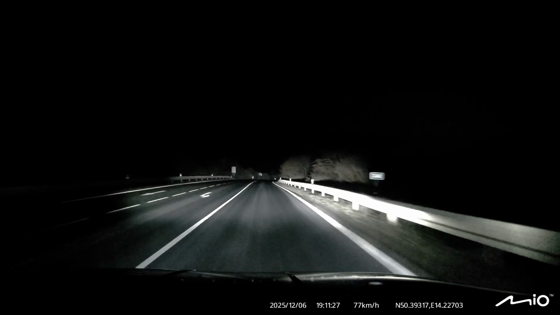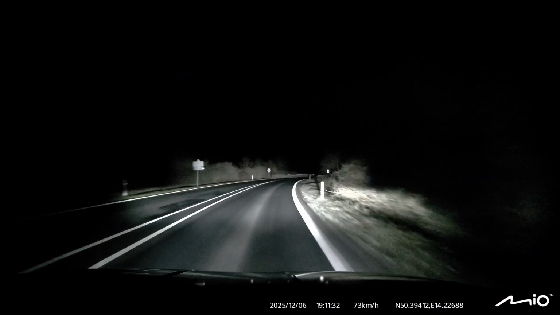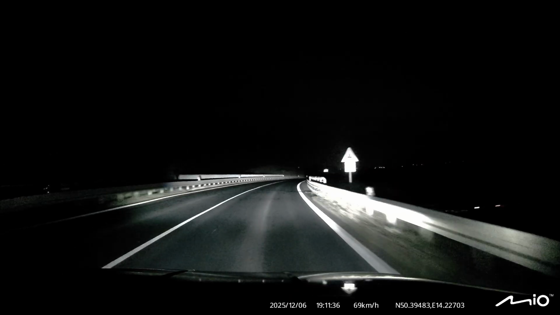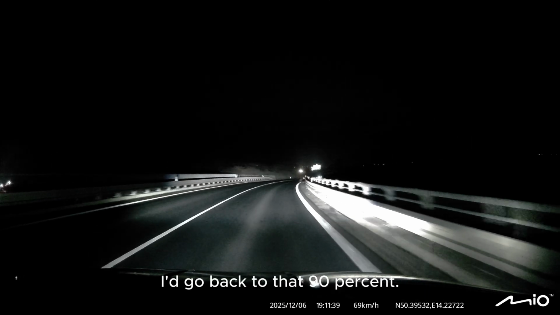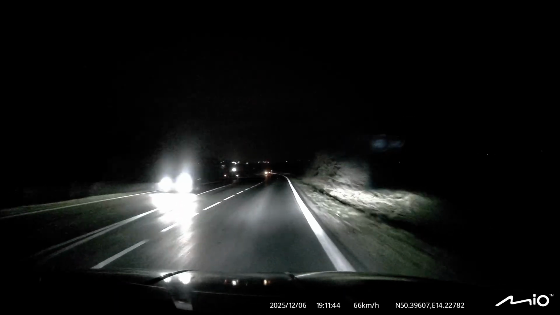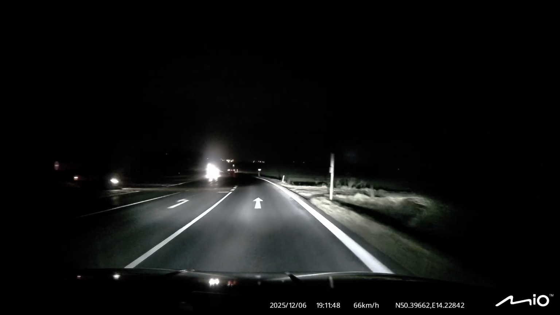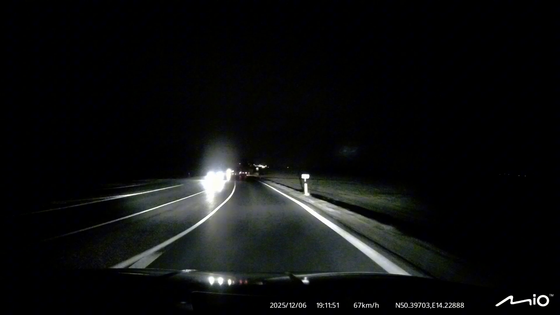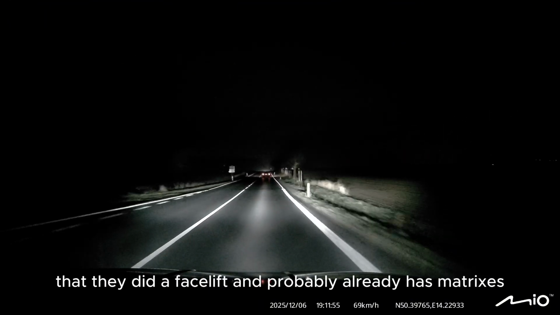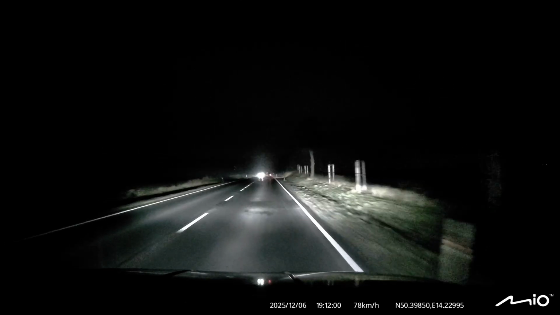Otherwise, we have it online. The highest equipment. We have a roof window. If I had to choose a car again now, I'd go back to that 90%, Hyundai Tucson. Maybe I'll go see Kia, because I have the impression it did a facelift, and probably already has, I'm not sure, but she's very nice too.